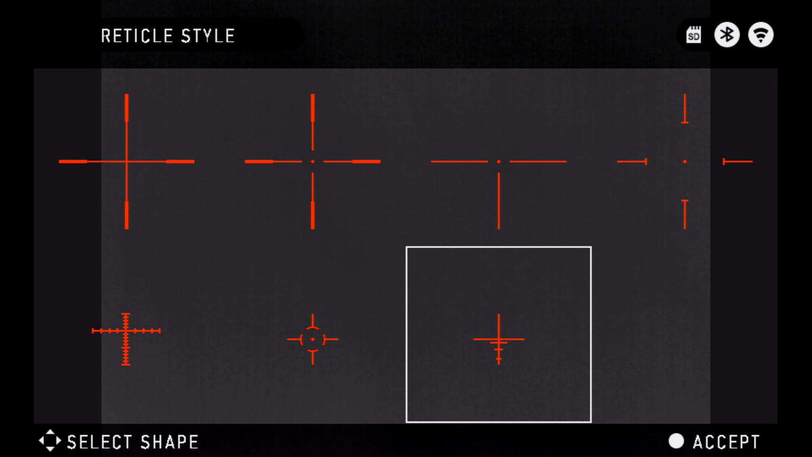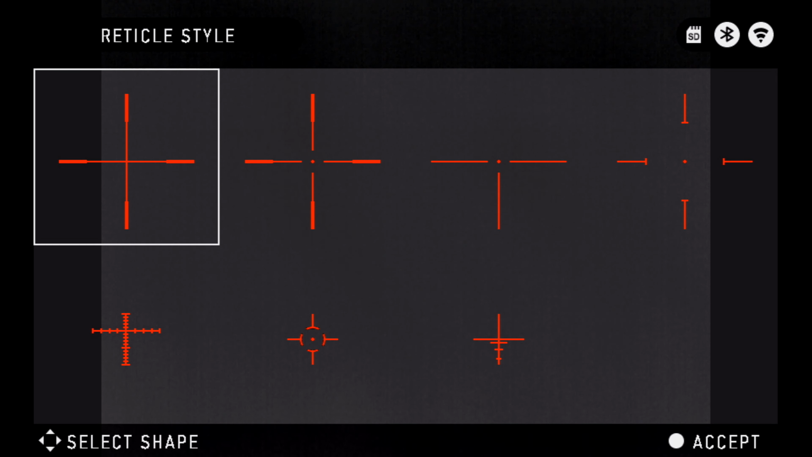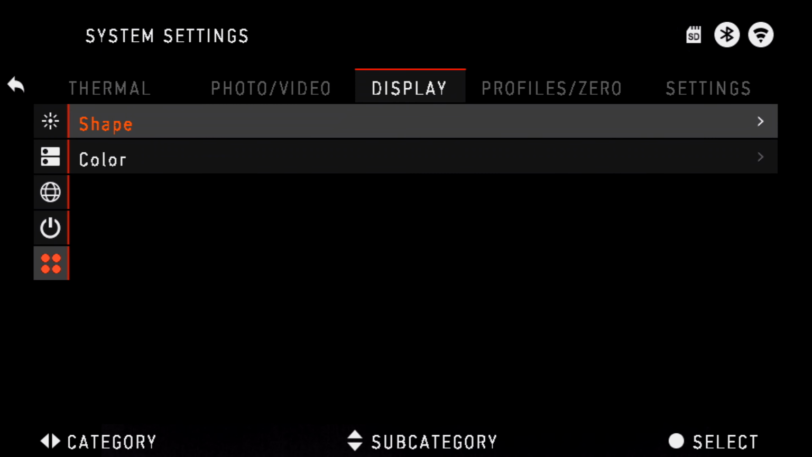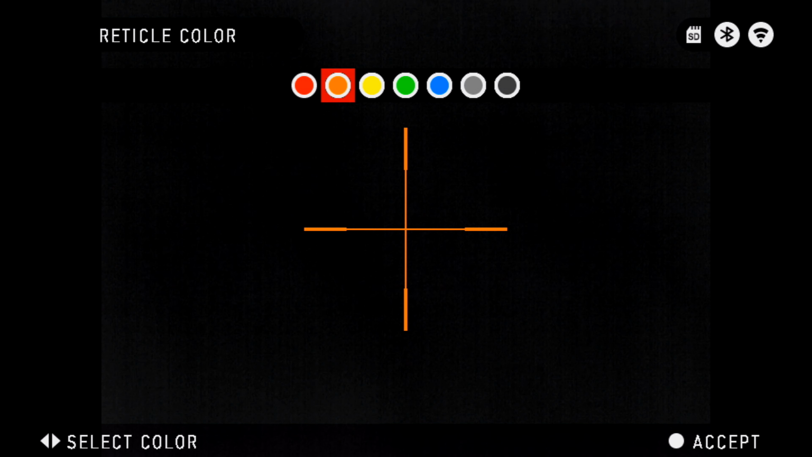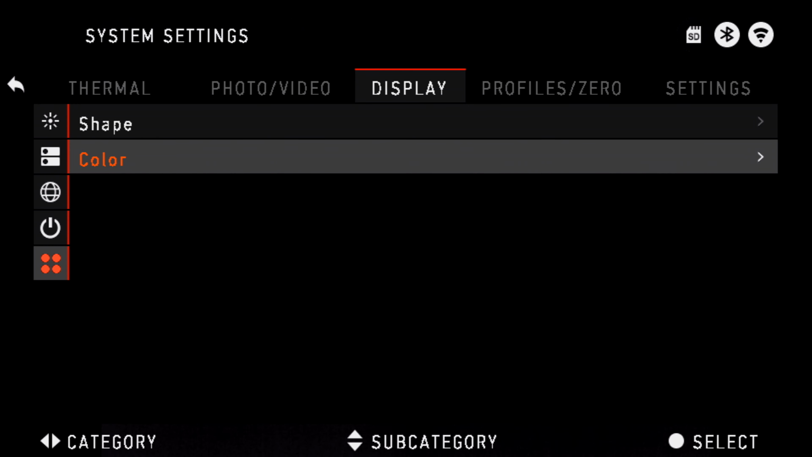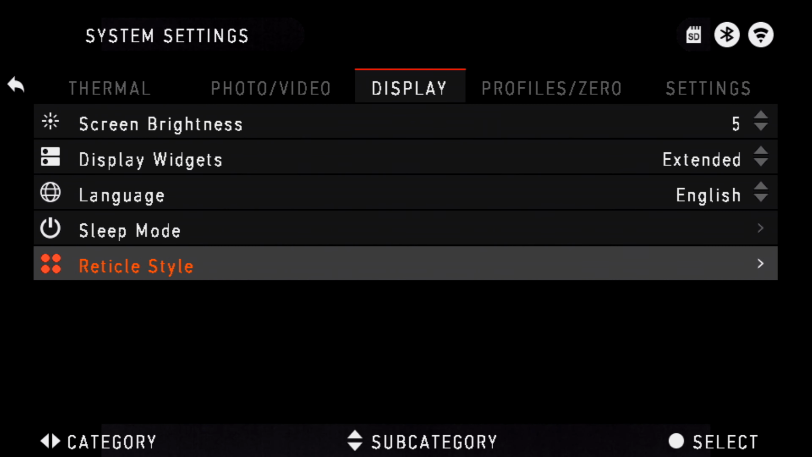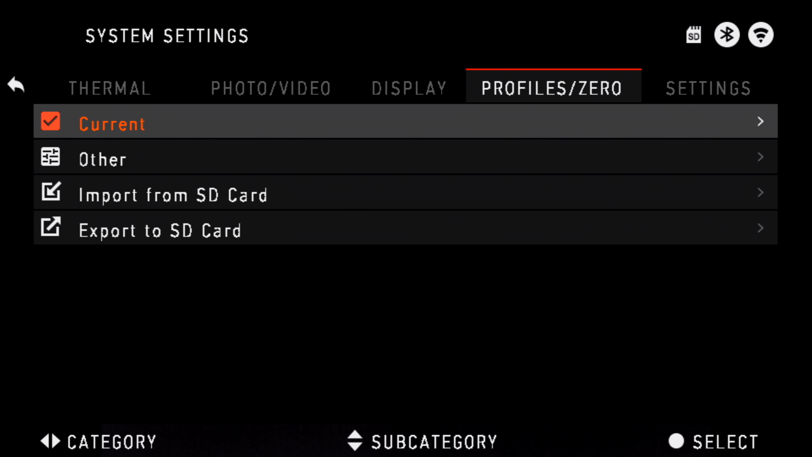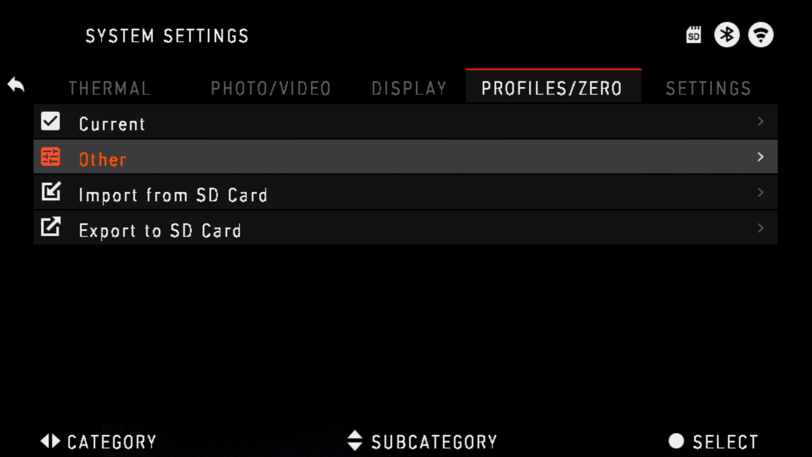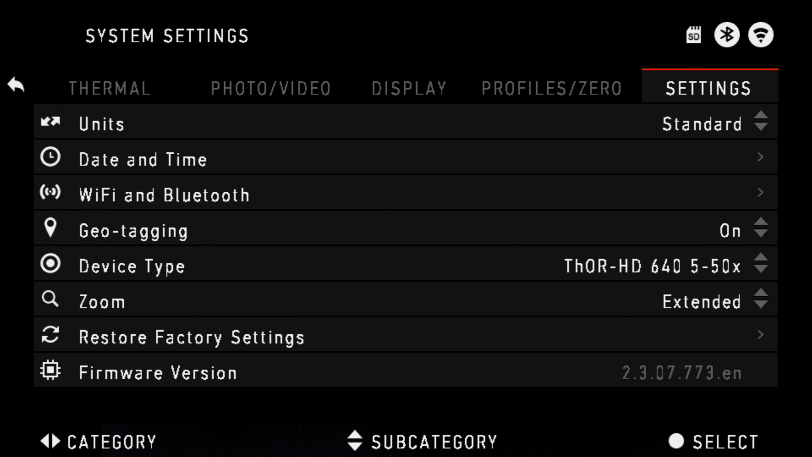Reticle style is where you can pick what your target reticle is going to look like, and then you can select what color you want it to be, which is pretty cool. Probably when I skywatch, I'm not going to use that at all, and I'll show you how you can turn that off. This is a different profile, so if you have different rifles you would use this scope on, you can set it up for that. I saw some really cool stuff about zeroing this in.